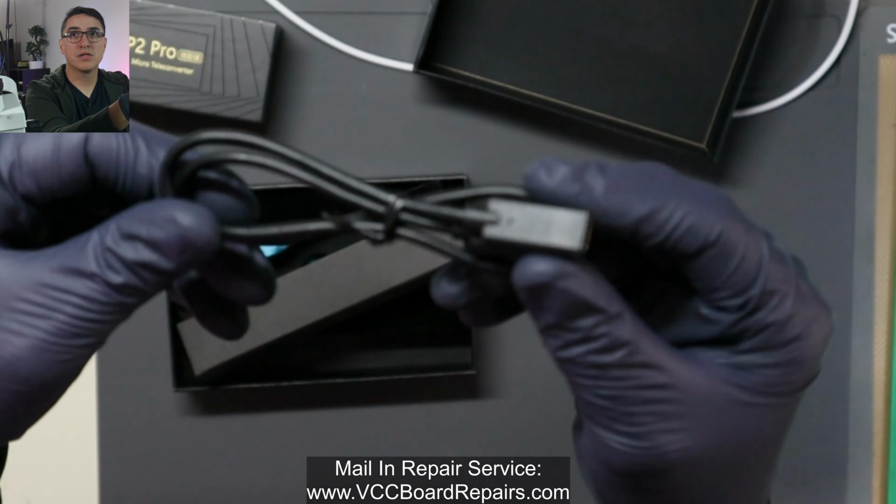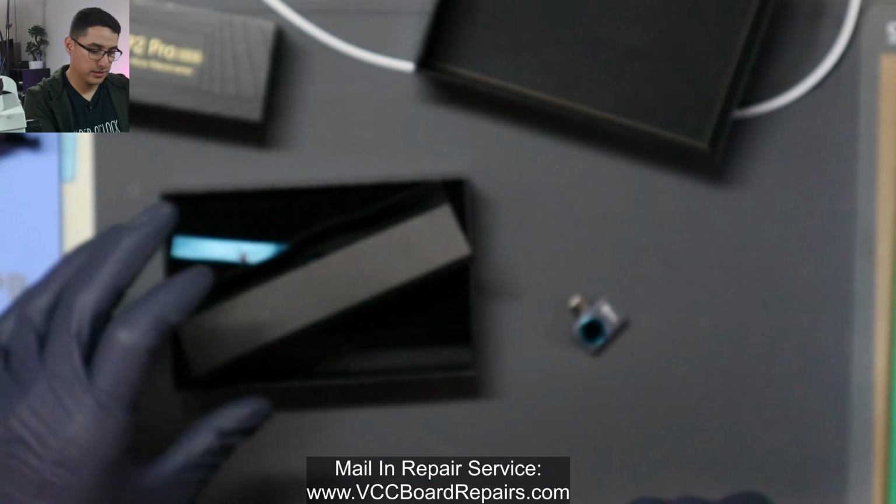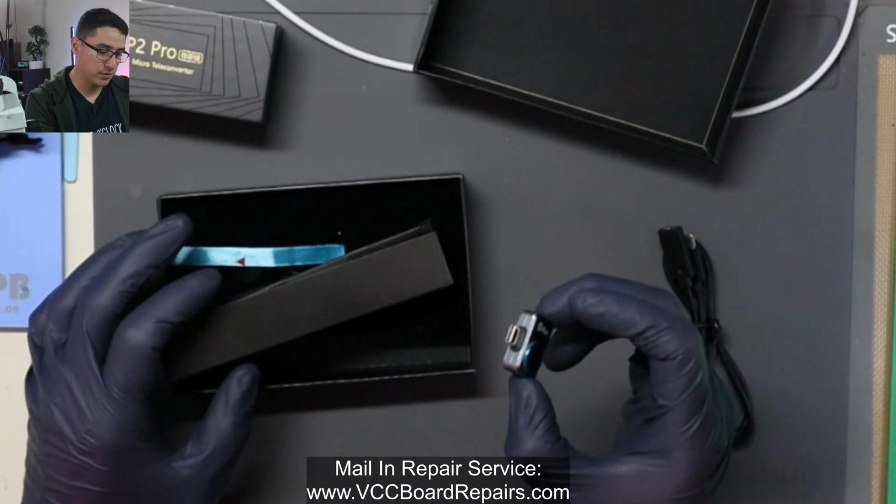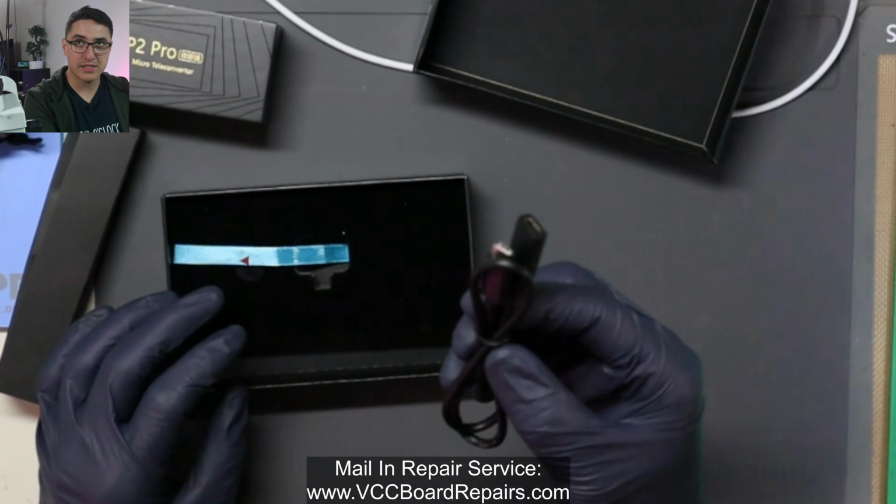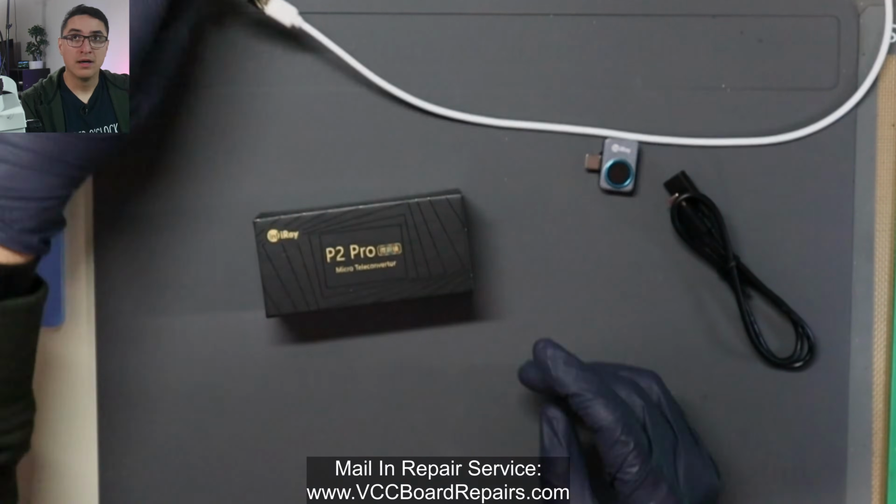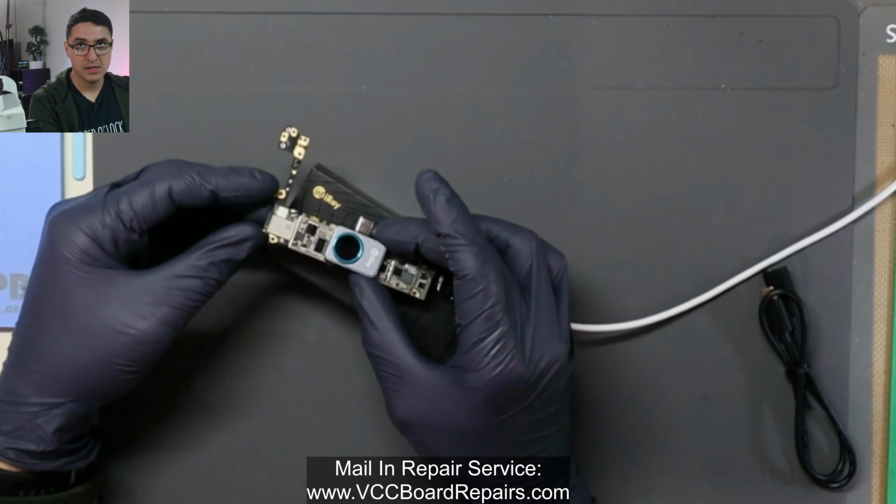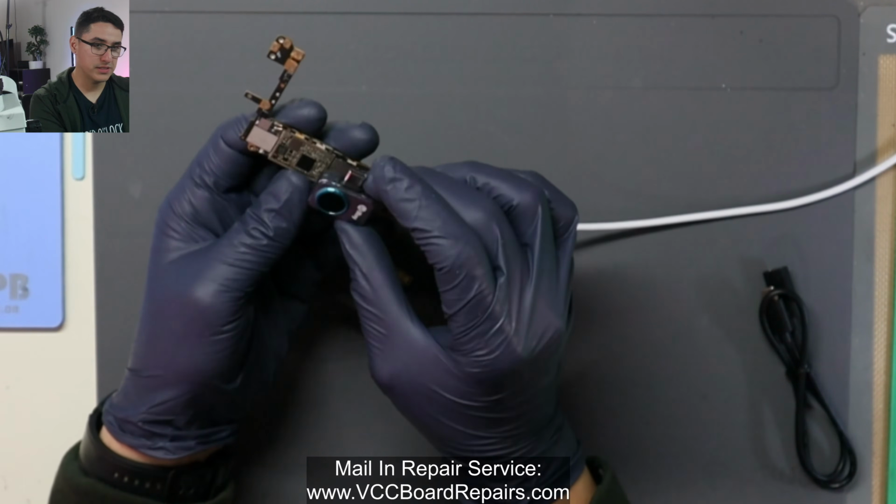All right, so there's a USB-C cable extension, which is great because it's best not to plug in stuff like this directly into the device because it can break the connector. So when you have an extension, you're better off breaking this and replacing this very easily versus breaking this. I guess real quick for reference, here's how big the thermal camera is. It's as wide as the iPhone 6s.